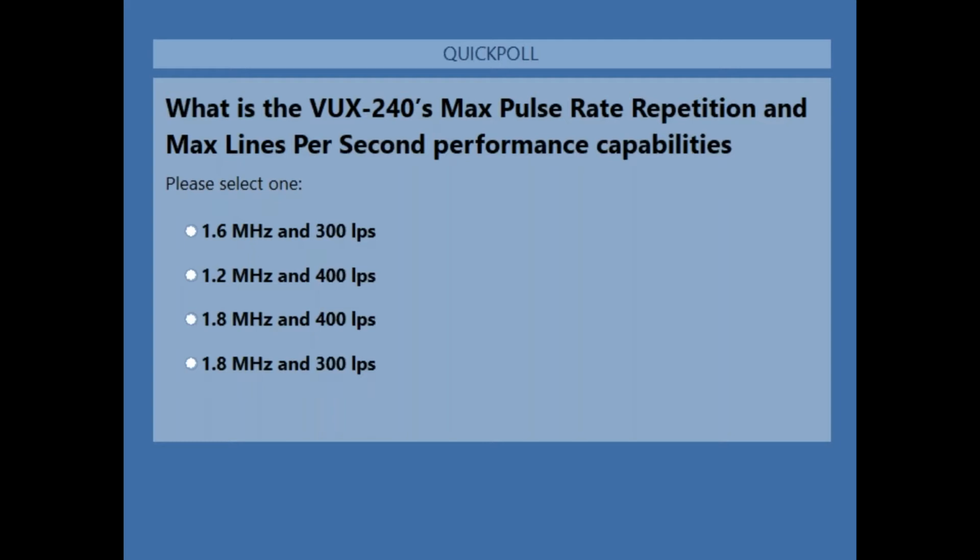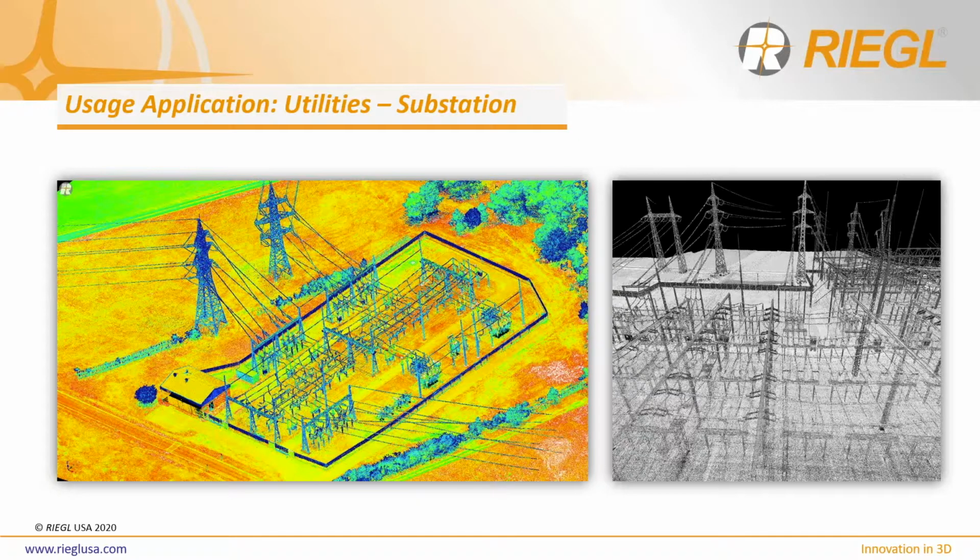I'll give it about another 10 to 15 seconds as some of the answers are coming in. We are currently at 40% participation. Okay, it looks like I have some attentive listeners. 63% of you guessed the correct answer, which was C, 1.8 megahertz and 400 lines per second. Just remember, when in doubt, Charlie out.